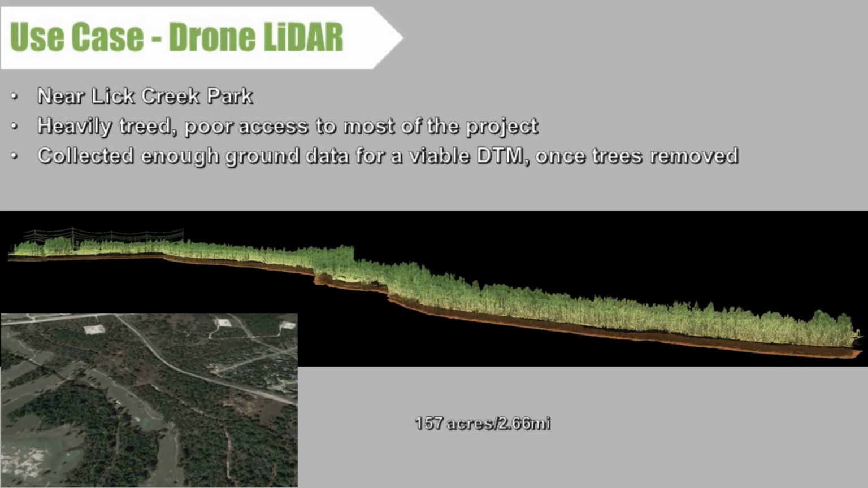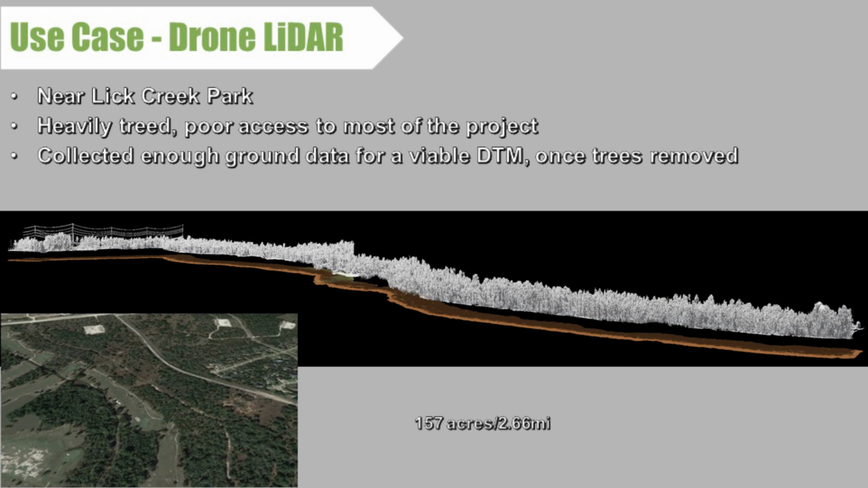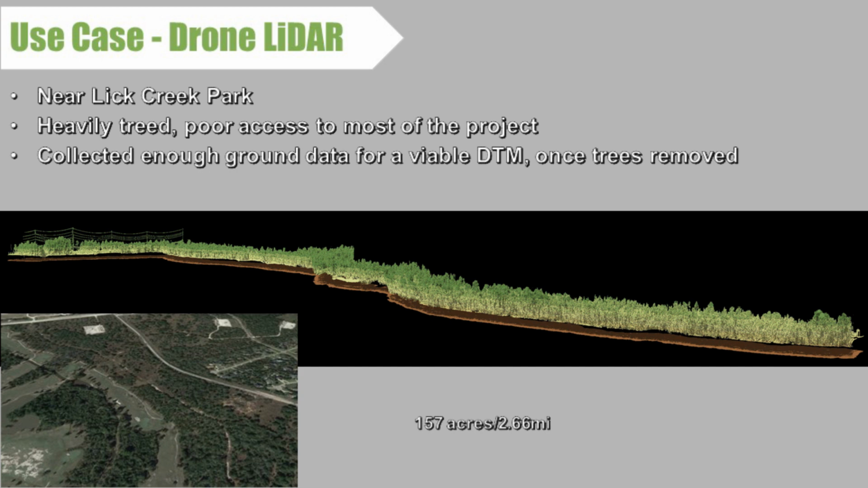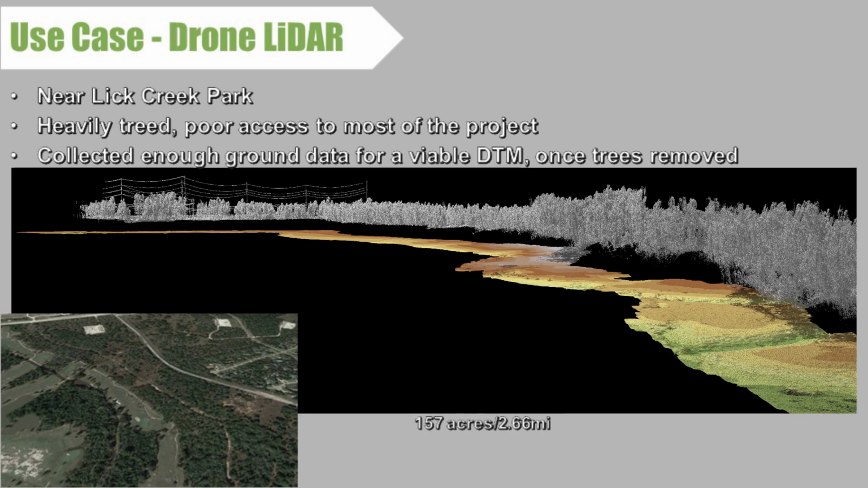Lastly is another use case. This is a very heavily treed area. On the bottom left, you can see where we pulled a map off of Google Earth. The area just to the top right above the golf course is where this treed area is. There was very poor access by even foot, and certainly vehicles really couldn't access half the property. But we were able to fly over it using the drone, get very good penetration through the trees and get all the way down to the ground. So as this GIF shows, as we remove the trees, we still have a very viable, very good DTM of the ground to show you beneath the trees.